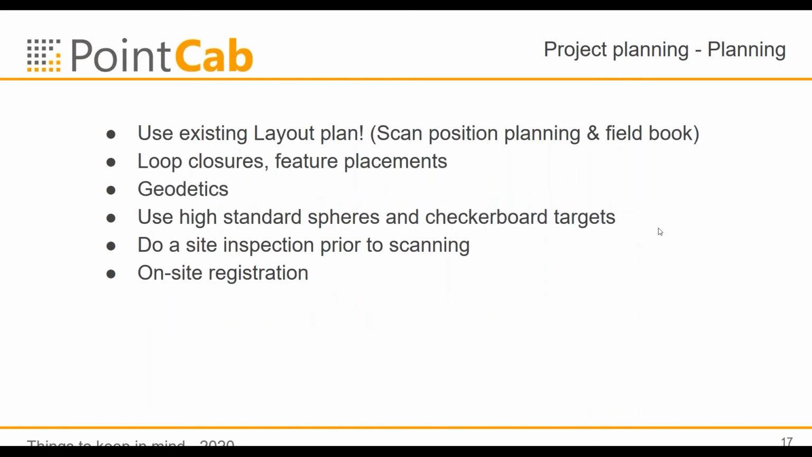Coming to the next point, the planning itself. If you are going to plan how you are going into the field, the first thing is to use a layout plan. I have one on the next slide. Mark where you are going to put your scan positions so you're able to estimate how many scan positions you have. And if there is none, then definitely always do a site inspection prior to scanning.